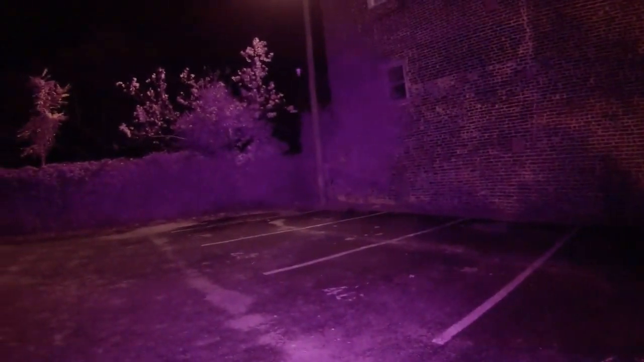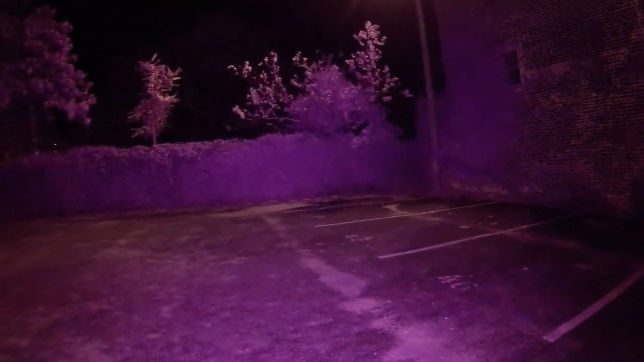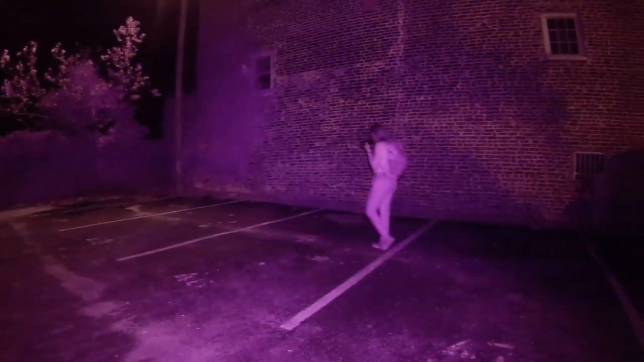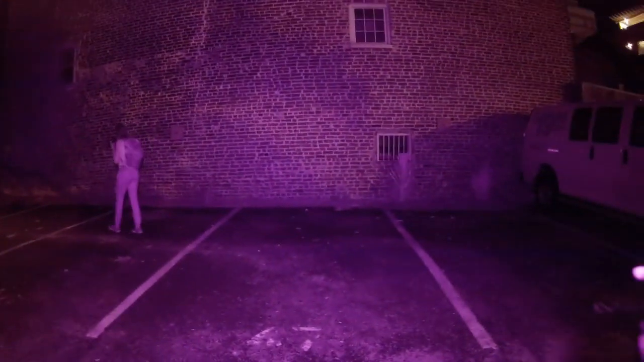Oh, they have that light right there. It's only over here. Do me a favor and go up above that tree.